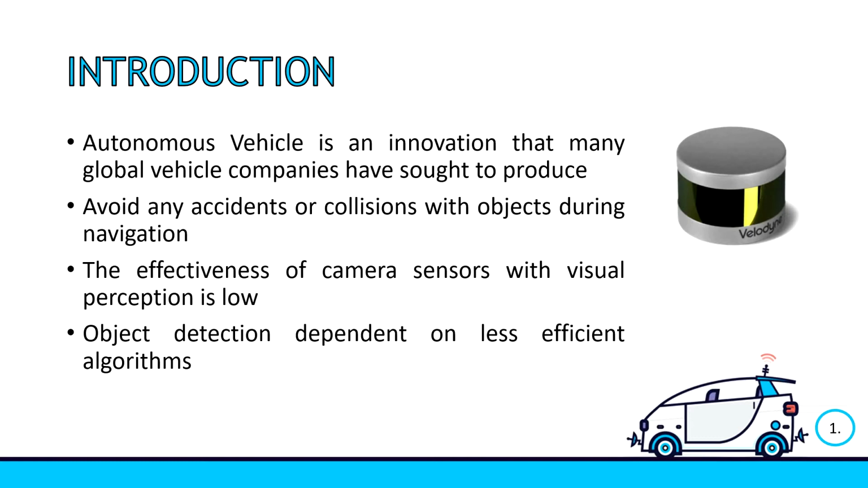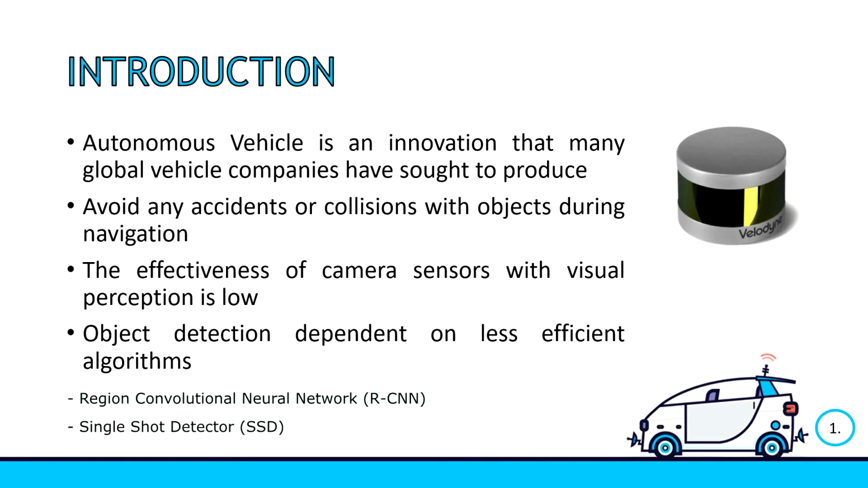The effectiveness of camera sensors with visual perception is diminished in dim lighting because most vision has limited functionality at night. The performance of autonomous vehicles with camera sensors for object detection still depends on less efficient algorithms such as Region Convolutional Neural Network (RCNN) and Single Shot Detector (SSD). RCNN uses selective search that reduces the number of bounding boxes to the classifier up to 2000 regions, and SSD has a problem in detecting small objects.